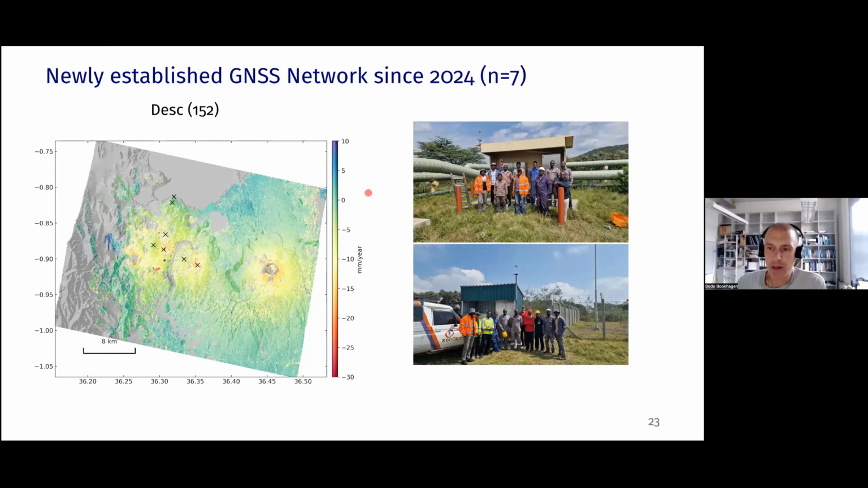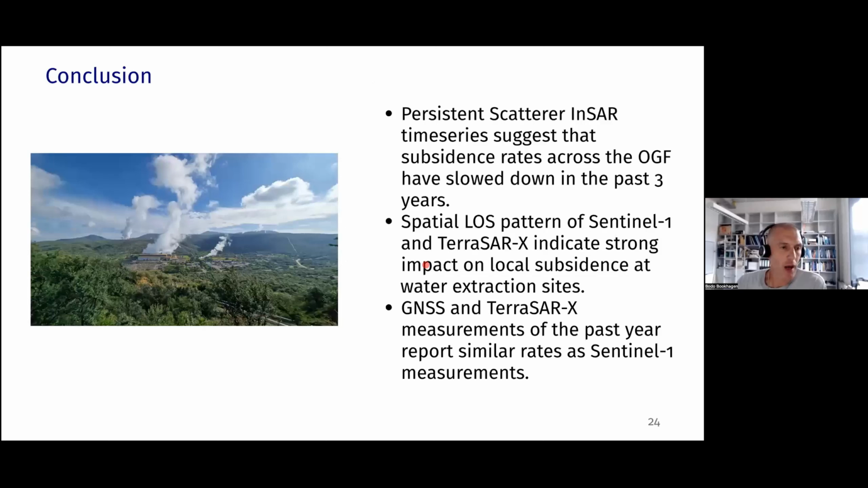Let me wrap it up here by giving a few points of conclusion. The persistent scatterer InSAR time series suggests that subsidence rates across the Olkaria geothermal field have slowed down in the past 3 years. So that's a regional signal. There have been some rate changes that we observe.